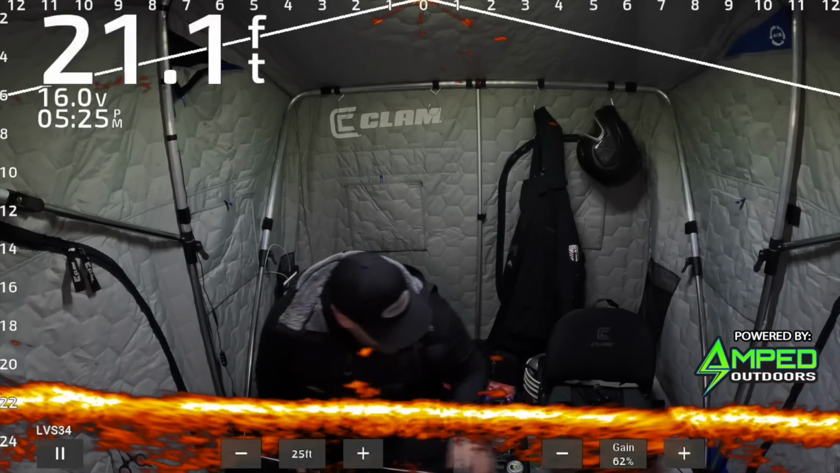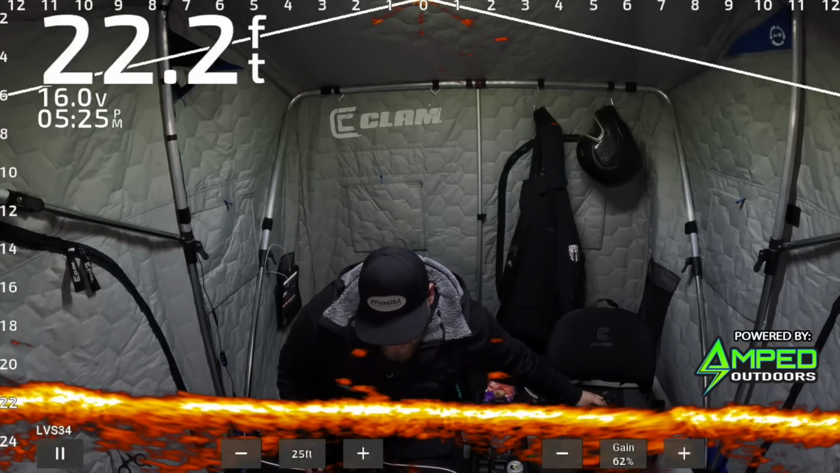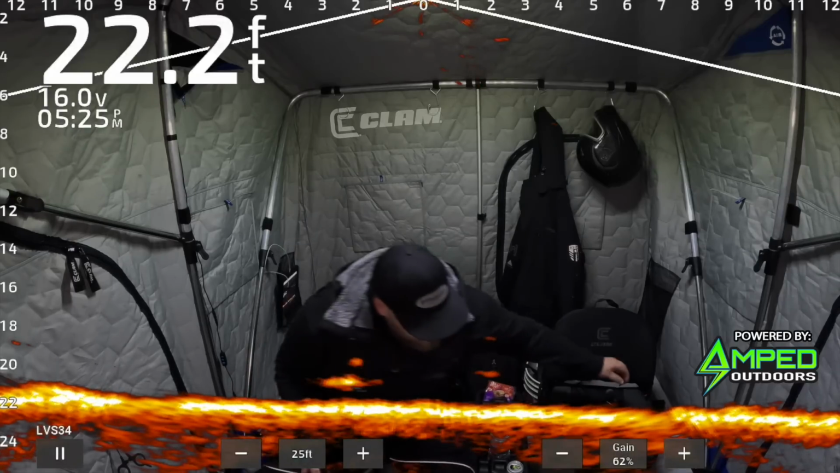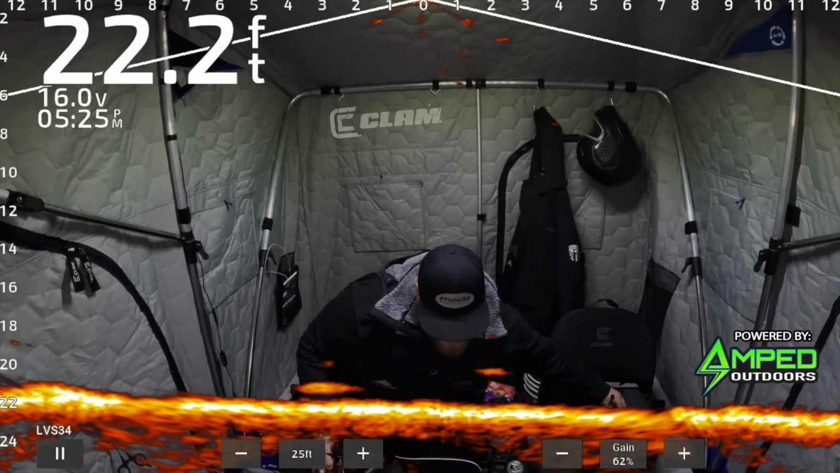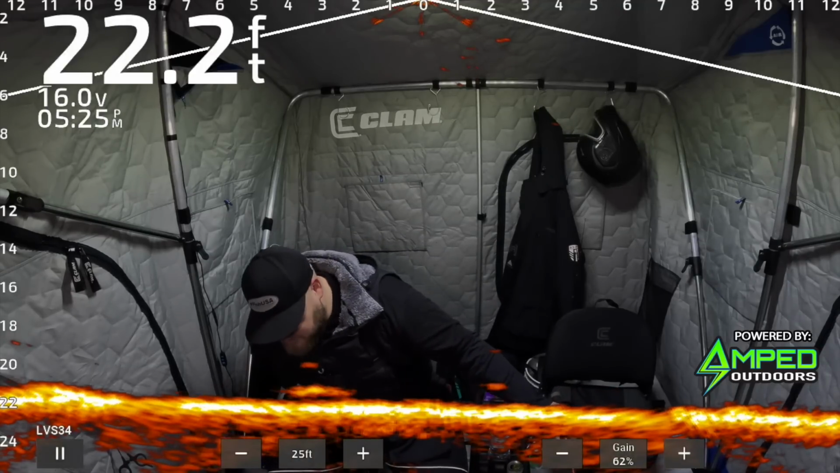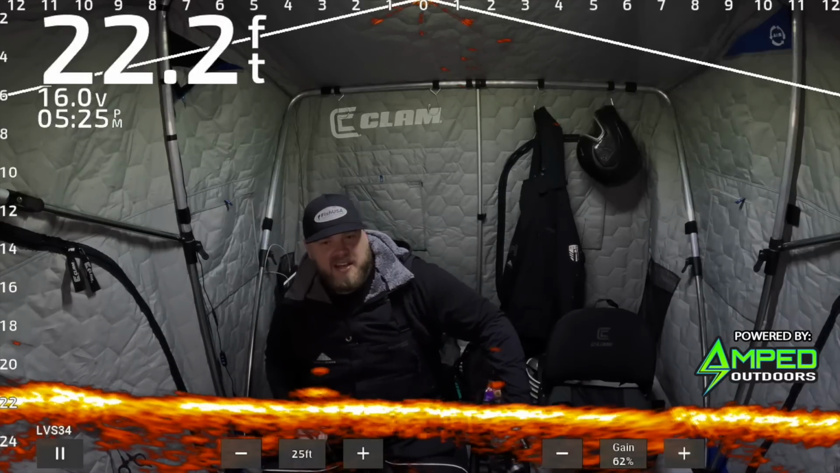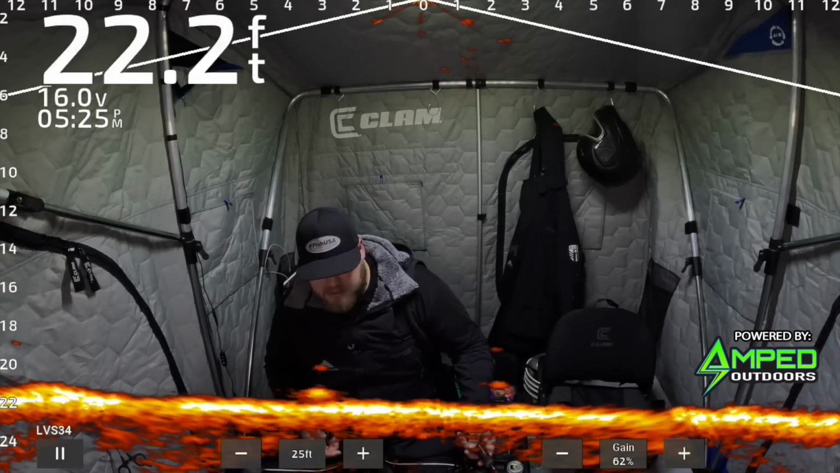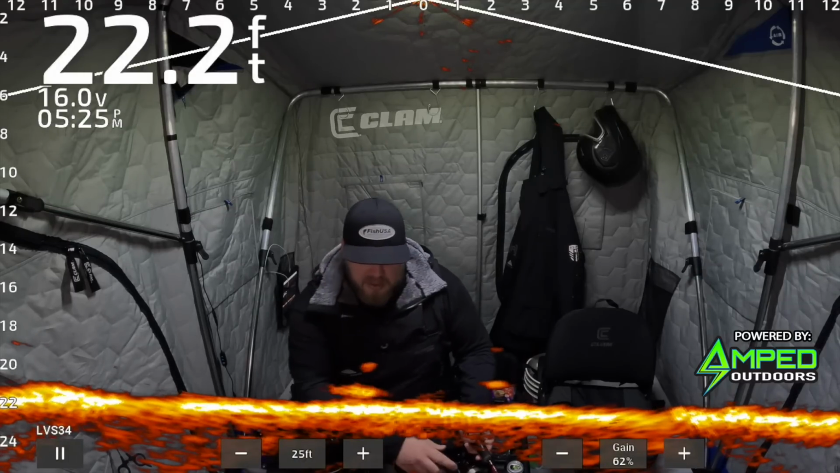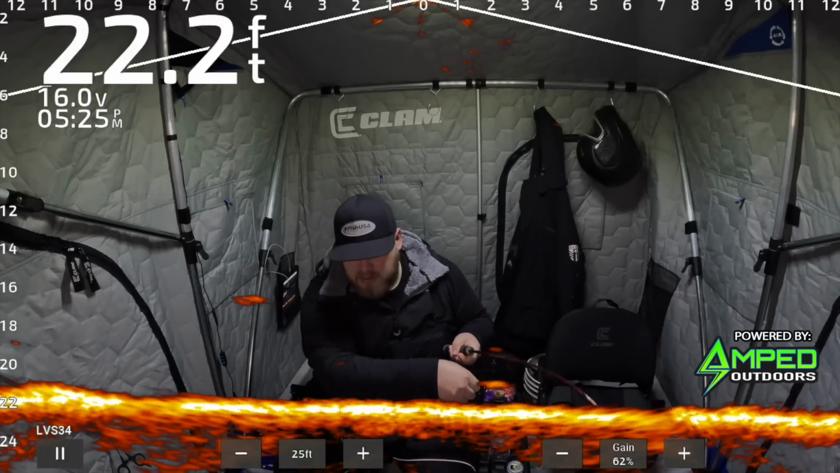You gonna eat that dead stick or not? Looks like yes. Look on LiveScope, you can see my sinker going to the side. So this is a pretty good sized sucker minnow. I'm just gonna give them a couple seconds. Alright, let's do it. Let's do this. Hooked up, baby.